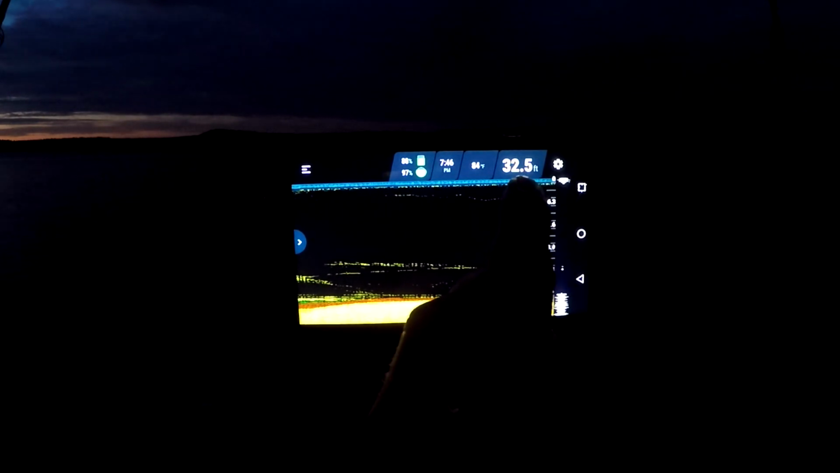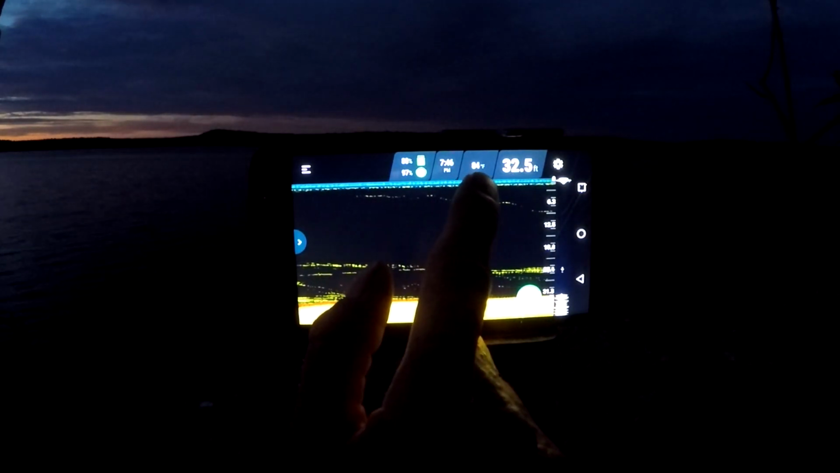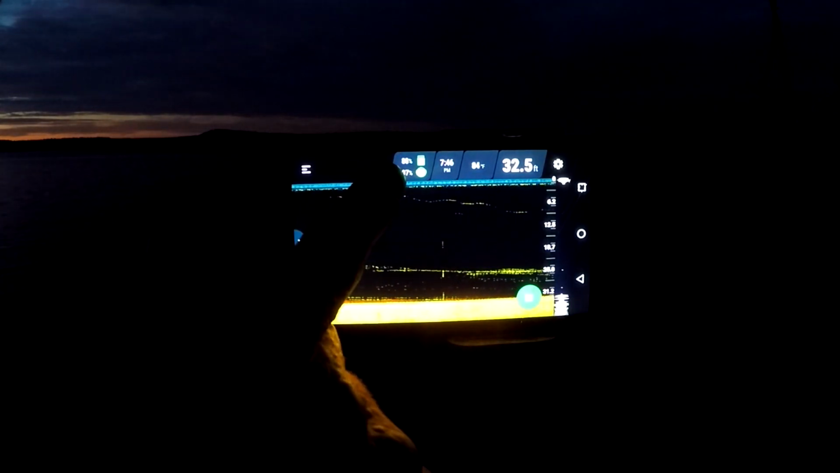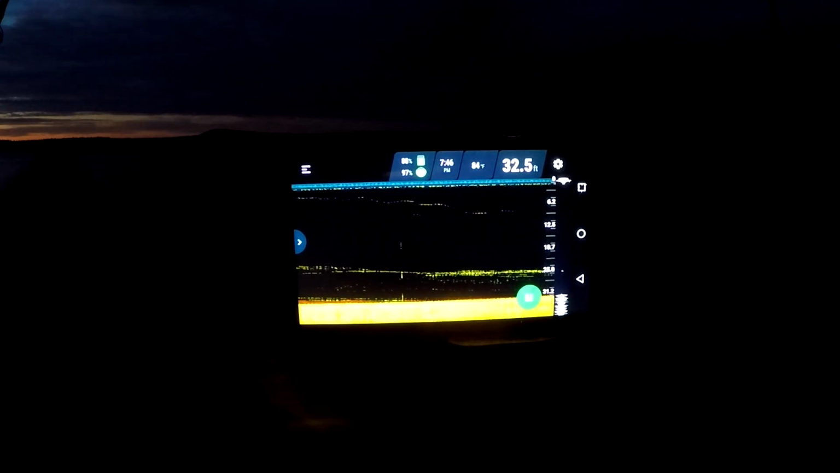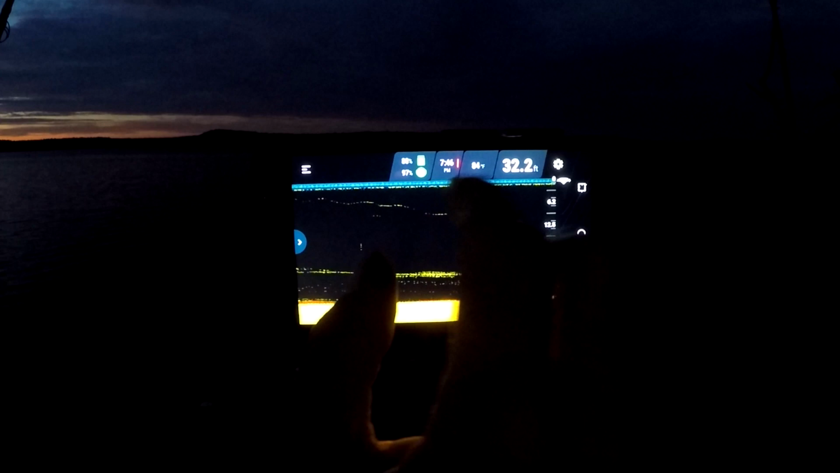At the top you have your depth. It's 32.5 feet. Water temperature is 84 degrees. Your time, your cell phone battery, and then the Deeper battery. And it takes maybe an hour and a half to charge the Deeper. I have yet to run it out of battery, so it lasts. It's pretty good. Pretty good charge on it.